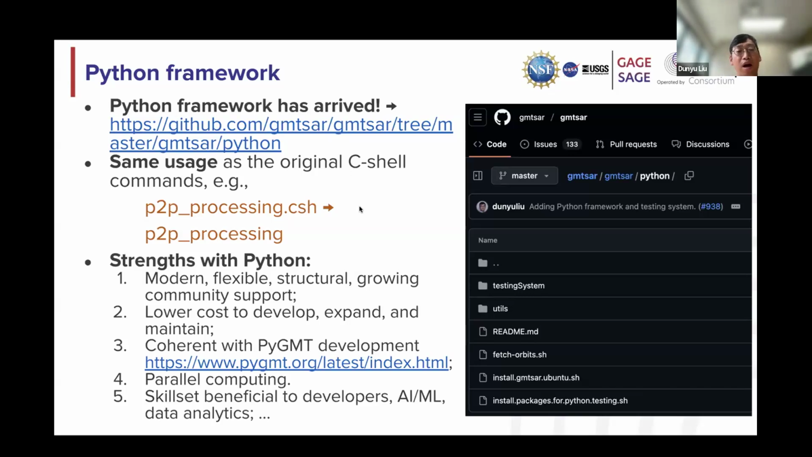And also it supports parallel computing better. And importantly, if you're interested in developing GMTSAR, it's a really good skill set, beneficial to developers, because all the AI and data analytics stuff is in Python.